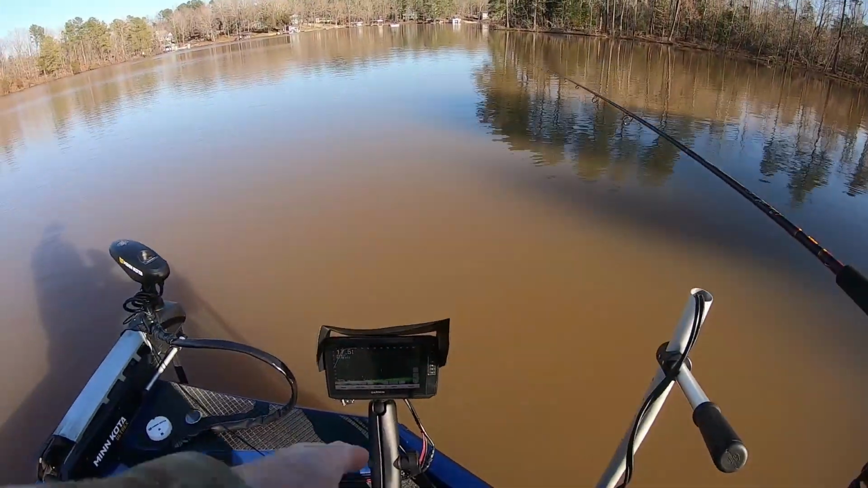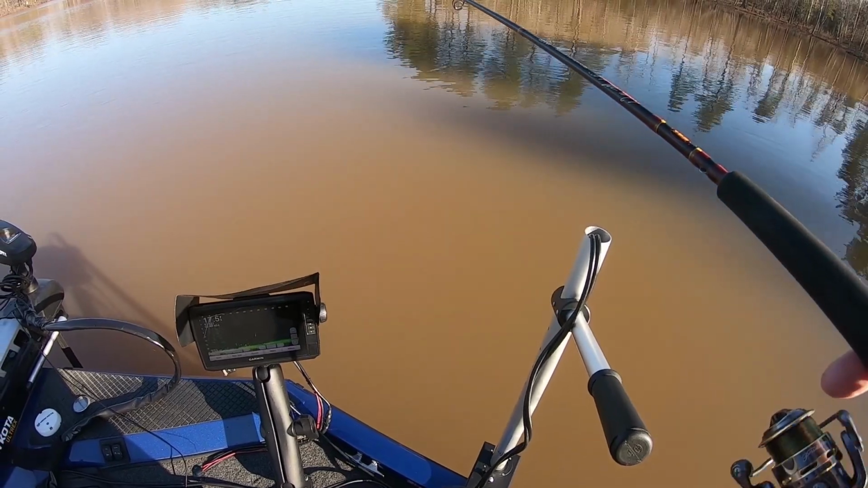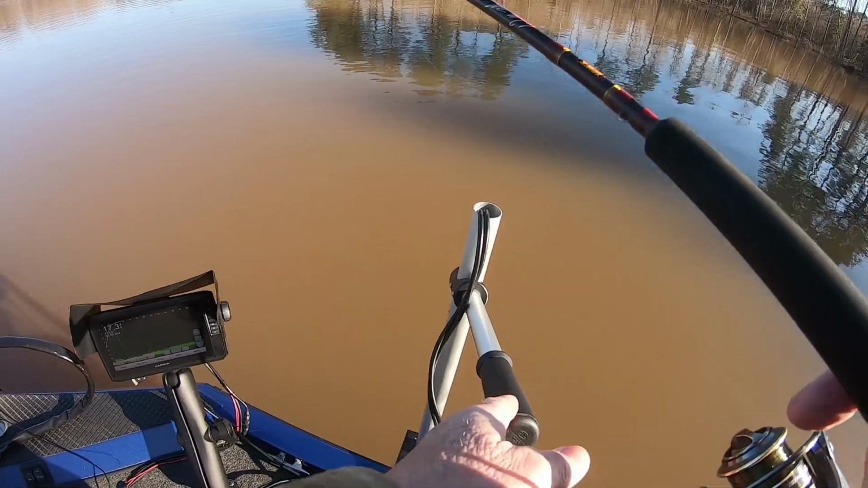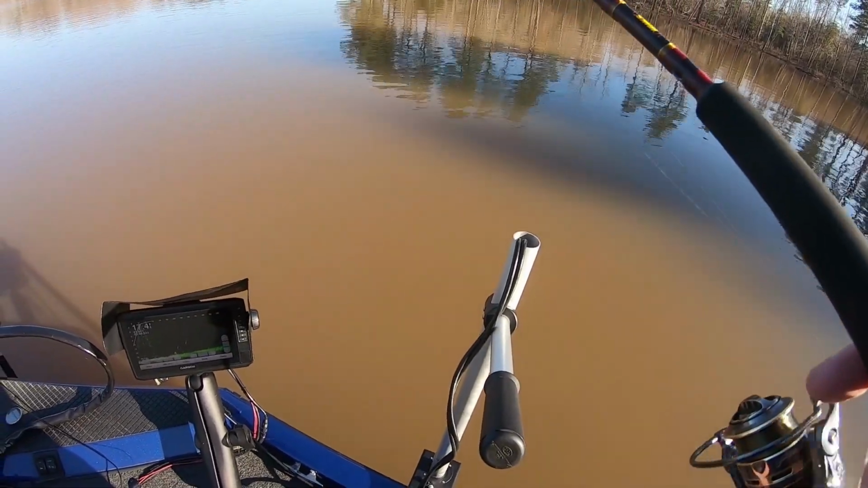Now I see a decent one right here. I can see my bait, all right. And guys, y'all notice this color. It's June Bug chartreuse, pearl chartreuse. That's what I'm sticking with, the same bait.